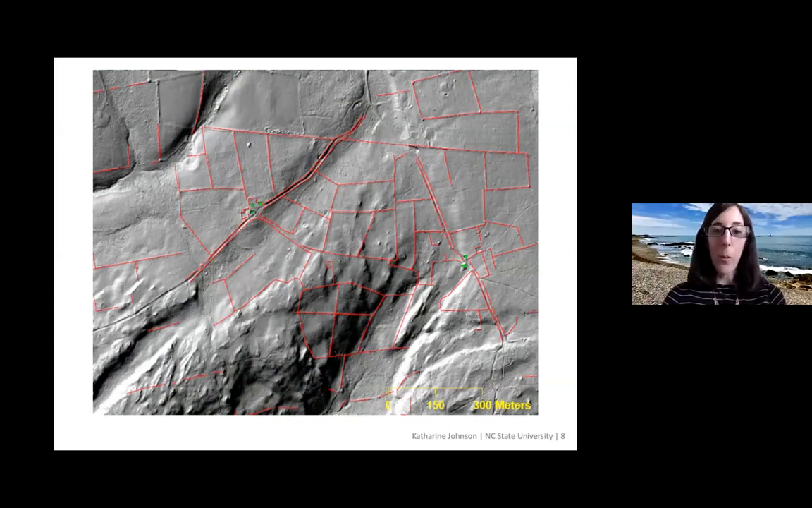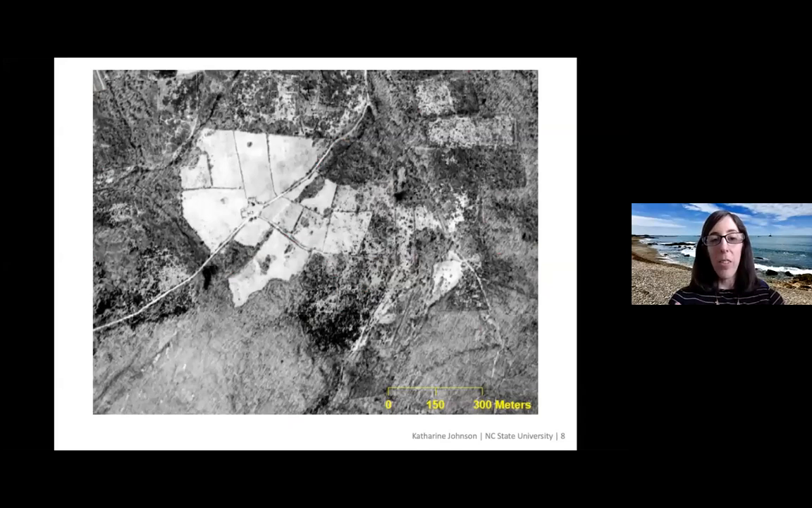We've been doing it manually, but there are a lot of neat papers out that talk about automatically extracting these features based on their properties. So that is definitely the way of the future, I think. And then if you look at this aerial photograph from 1934, you can see that it was indeed a farmstead at one point in time.